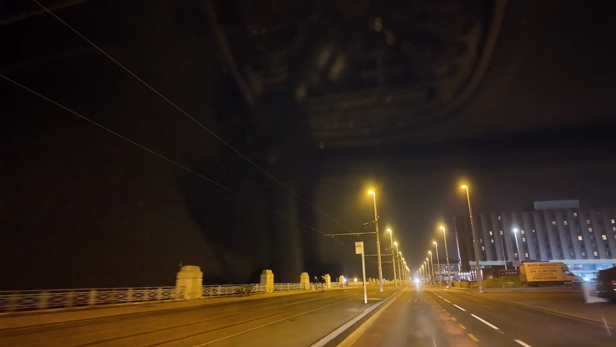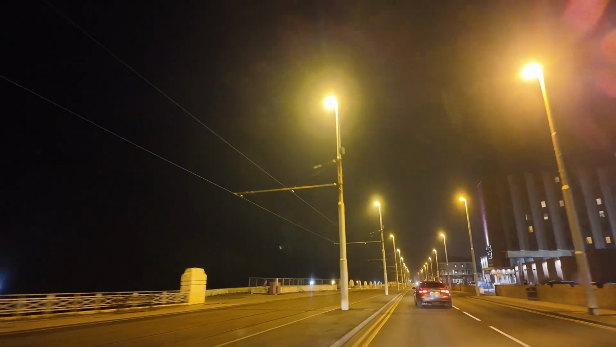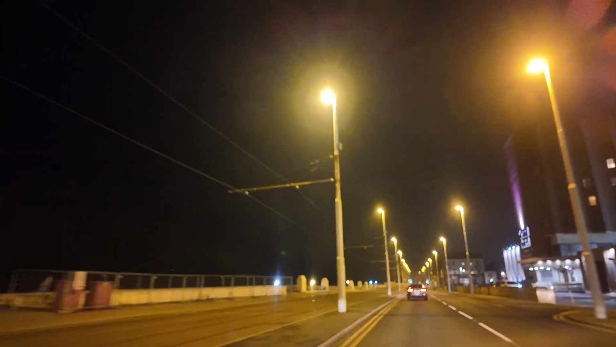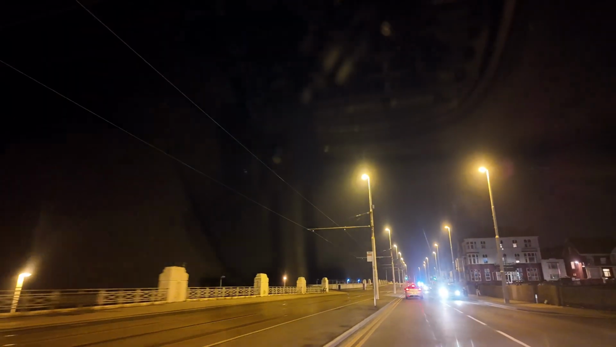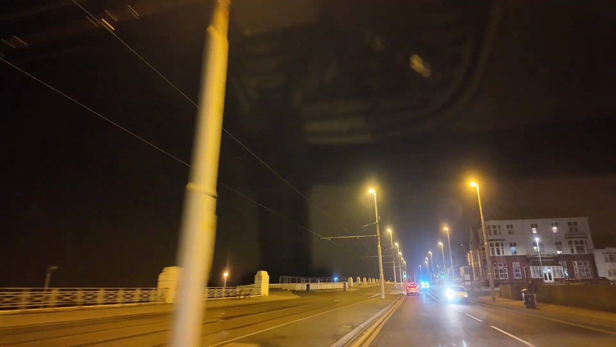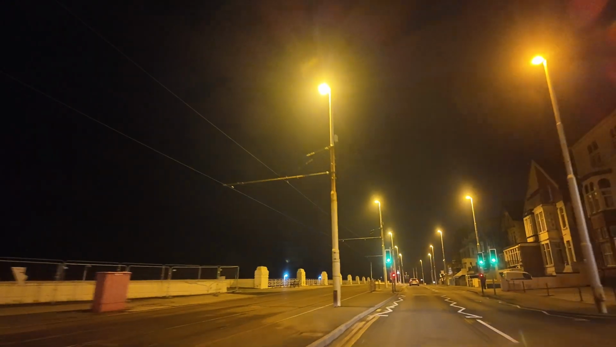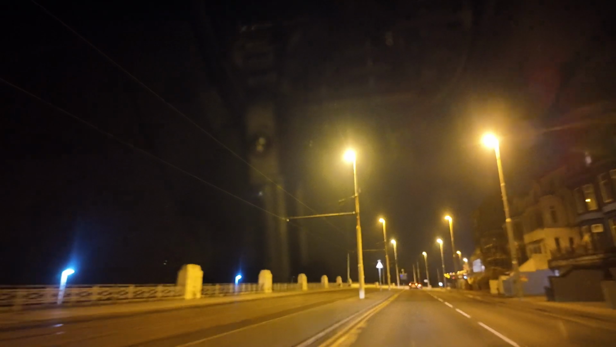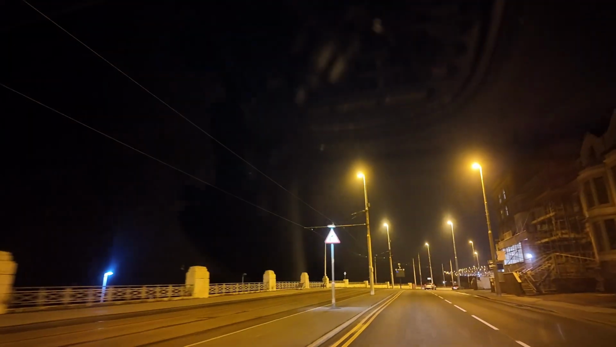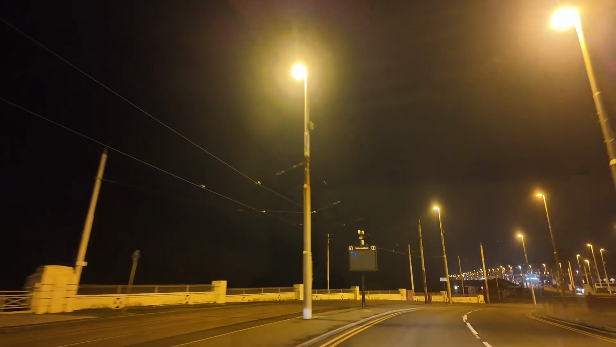Don't forget, if you are driving down here, the Strand is open. It's in the 30-mile-an-hour zone, and that guy's probably just overtaken me because I'm doing 30. He's probably going to get a ticket because there are active speed cameras down here. Work happening on that hotel.